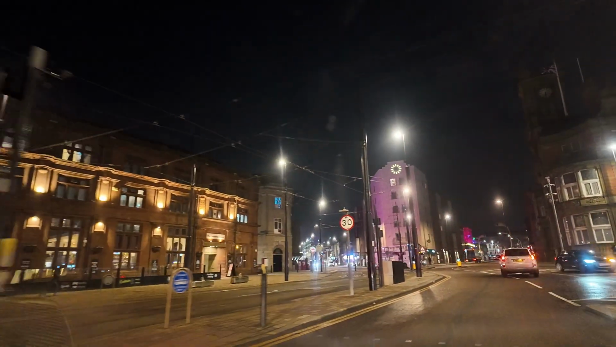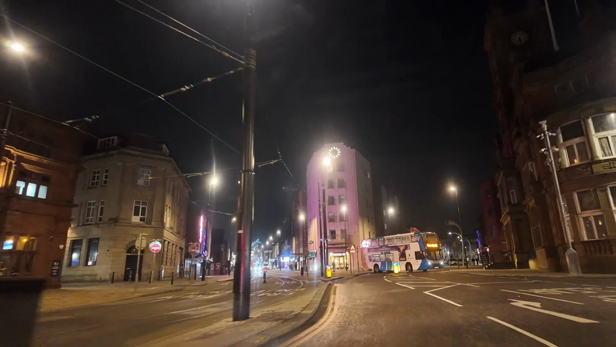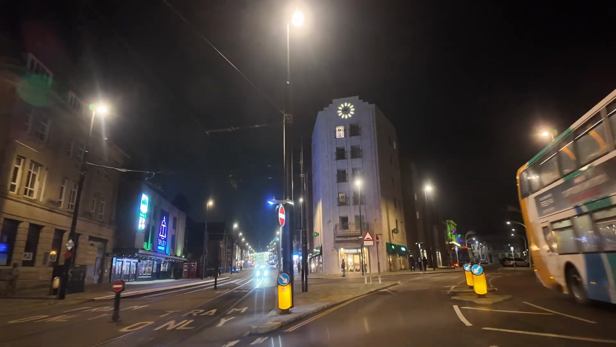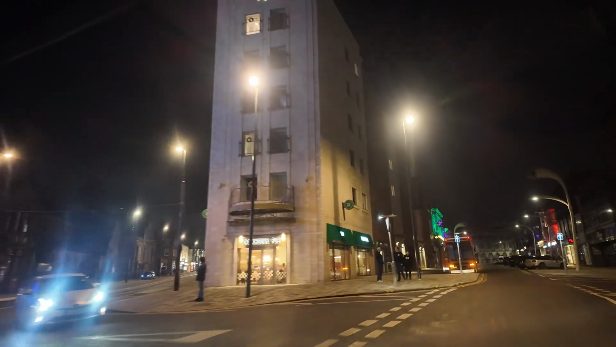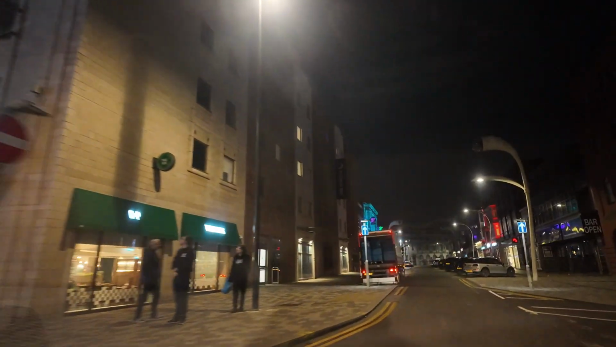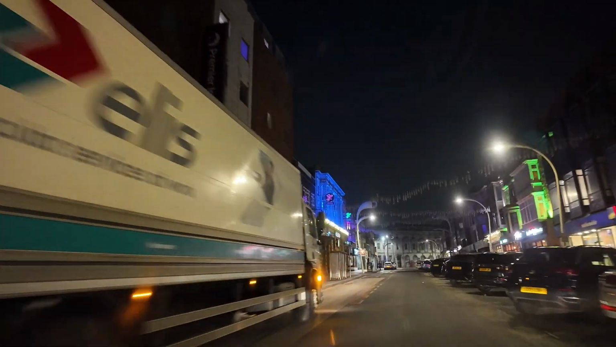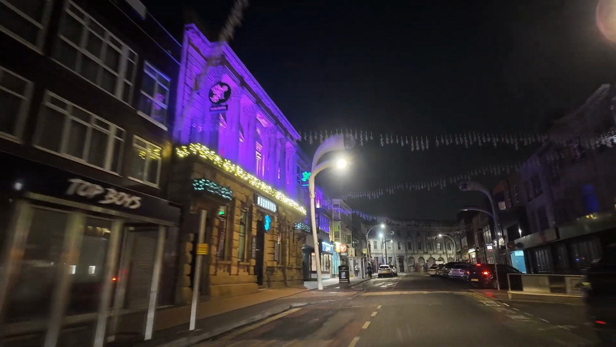The new Starbucks has all the lights on, but I can't see anybody in there. I don't think that's open. A lot of stuff could have closed at about 6 o'clock, because it did seem, to be fair, reasonably busy during the day after the rain stopped. But it is a lot quieter now.